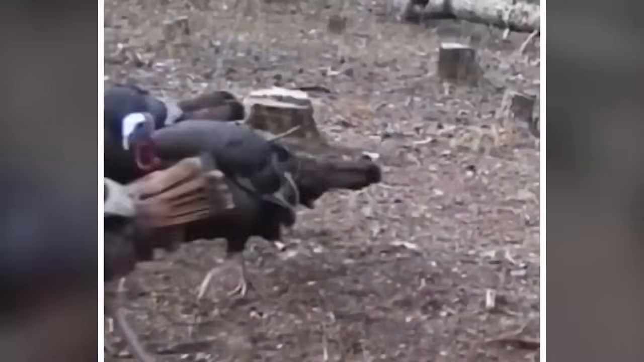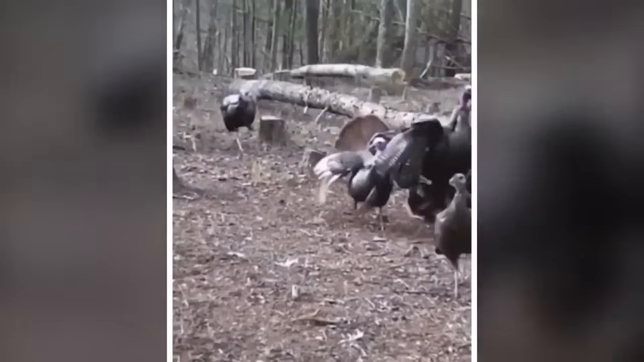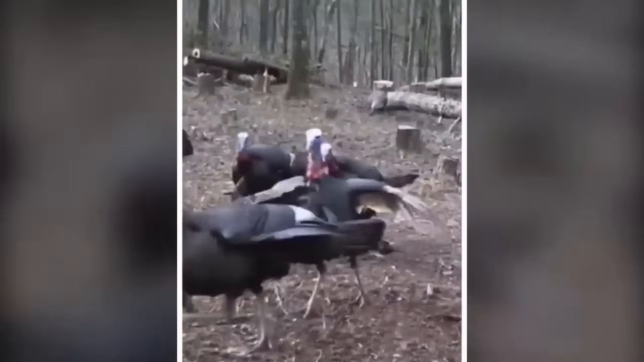These turkeys proved that they were no ordinary birds, but fierce gladiators of the wild. The sight of these seemingly harmless birds going into a frenzy of feathers and beaks left everyone amused and perplexed.